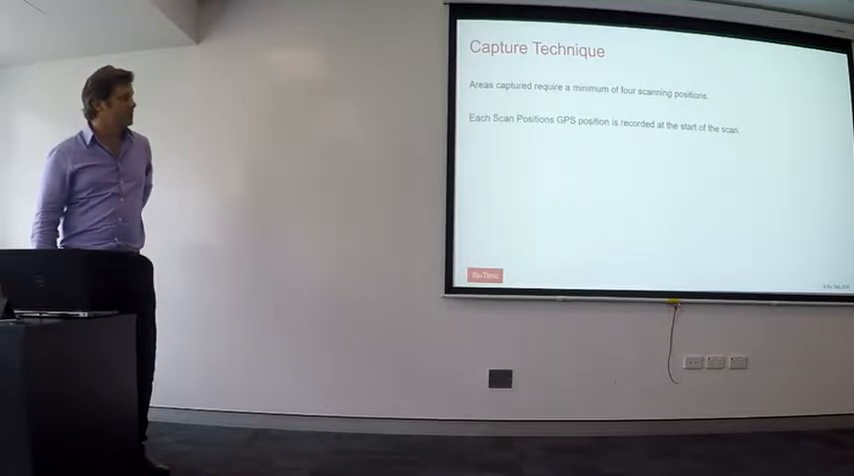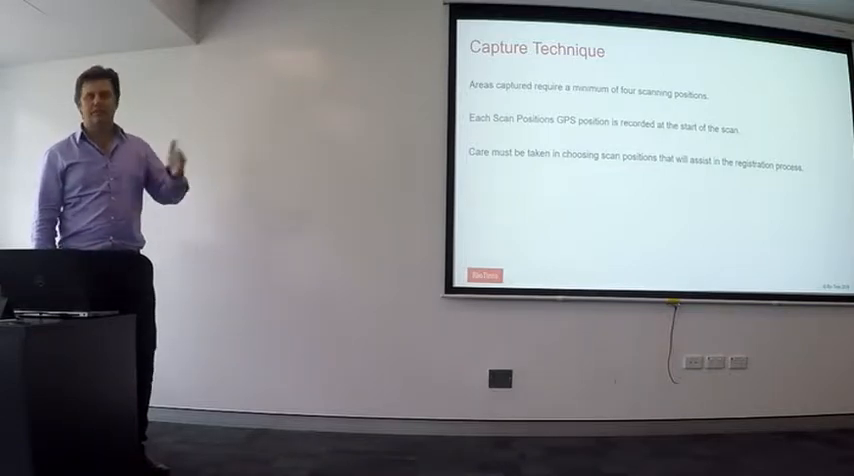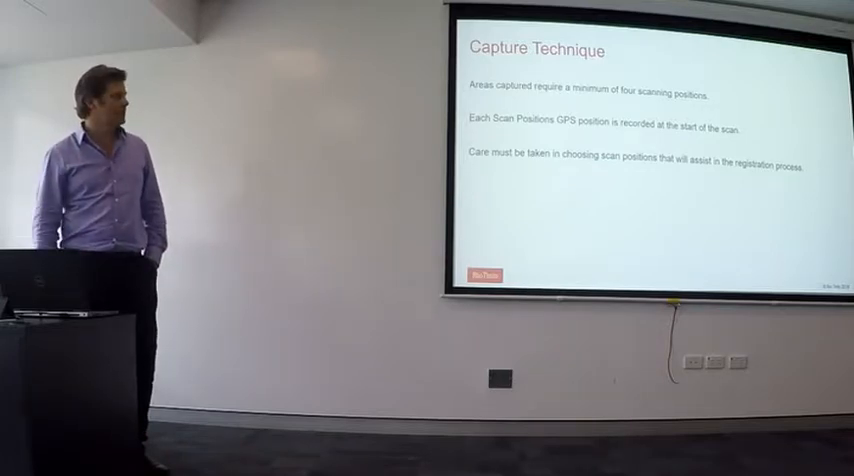Each of the GPS positions is recorded at the beginning of the scan, and you just have to make sure that you're choosing subsequent positions that have enough overlap with the previous scans.